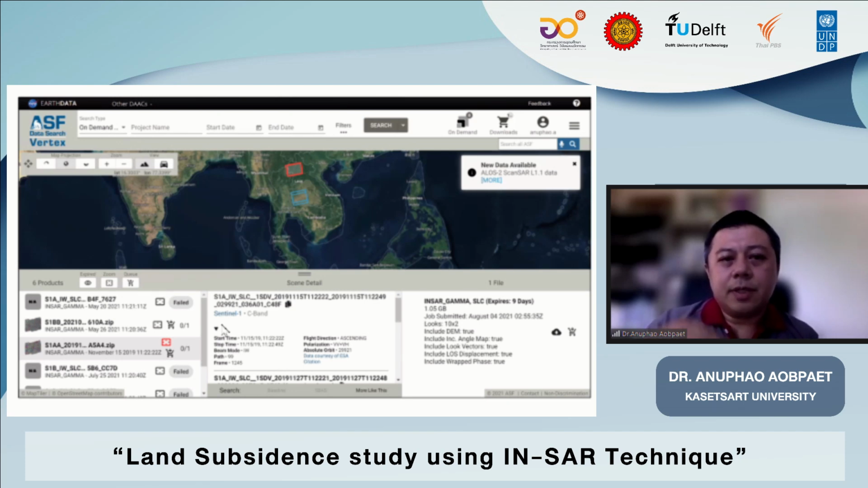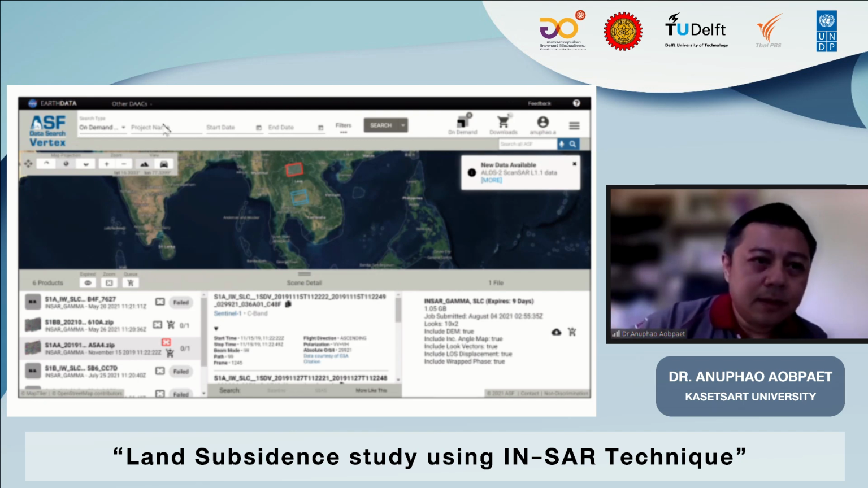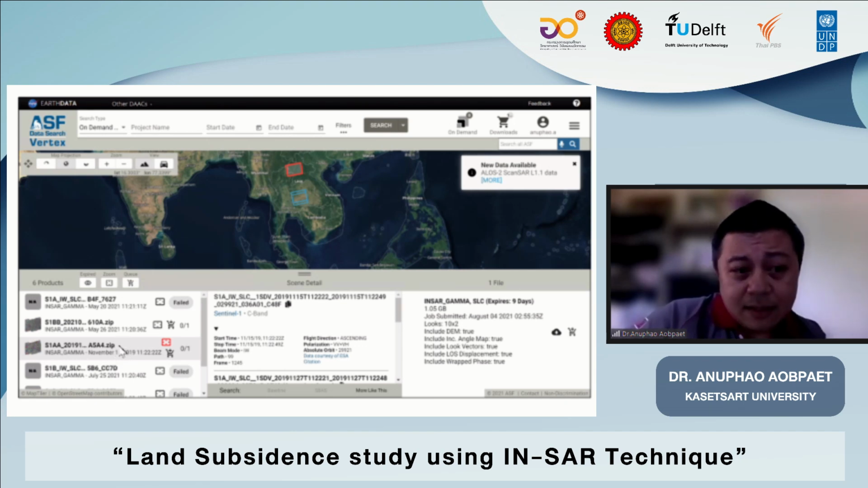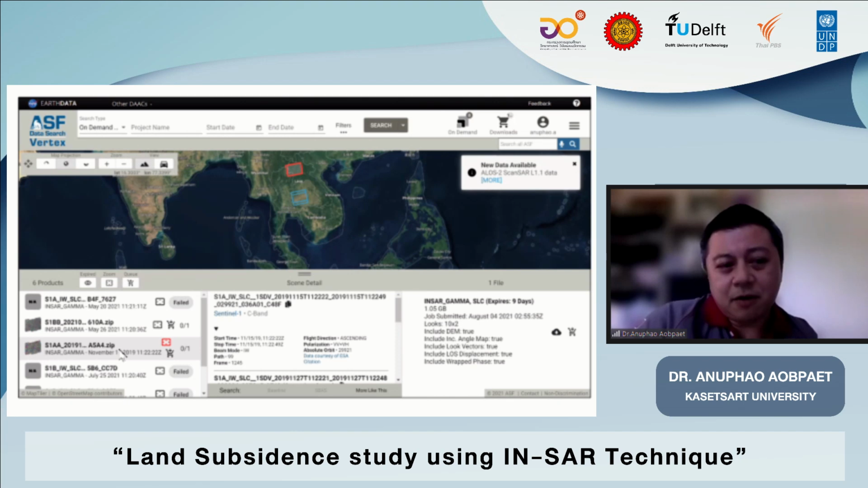They can put in the parameters, put in the days, on this website from Alaska Satellite Facility, and then they can use what we call the small baseline criteria to choose the image pair to make the interferometry, and then you wait just 3 hours and you get the InSAR result very easily. Just press 2 times, 3 times, and then you get the result.